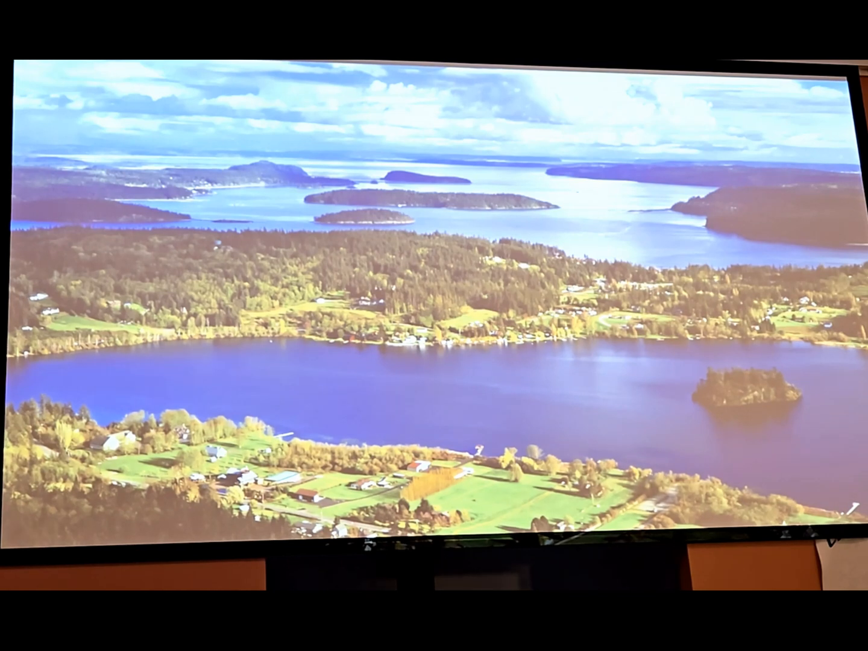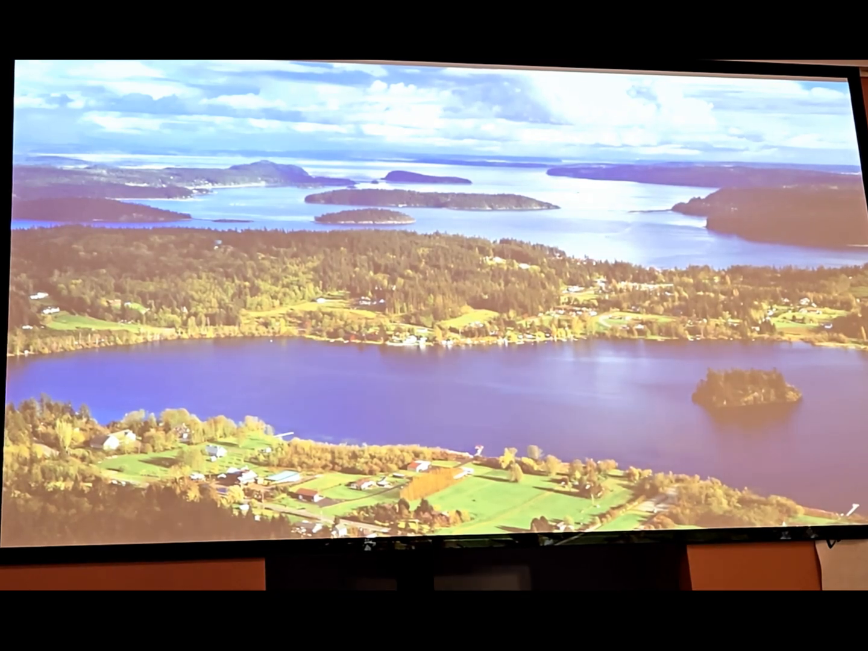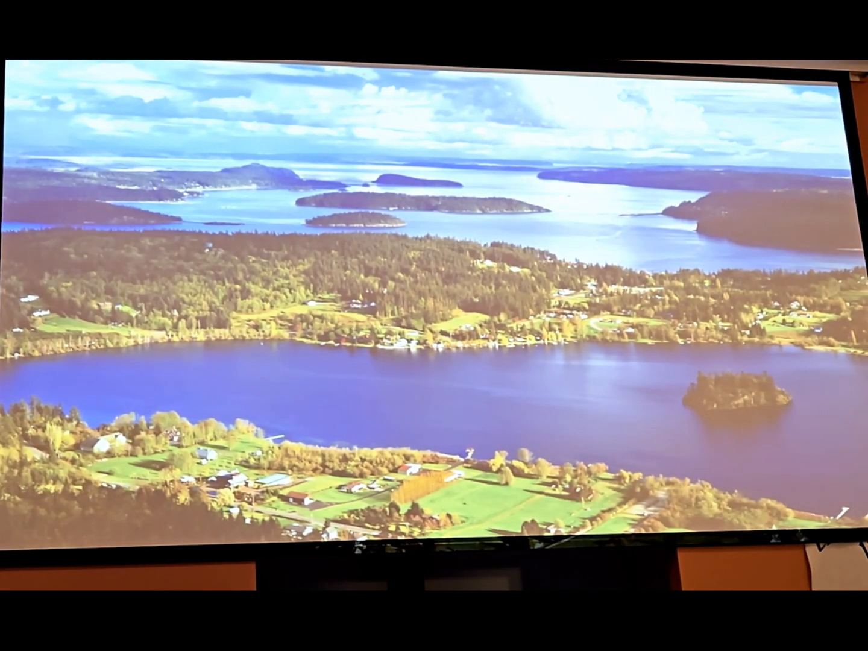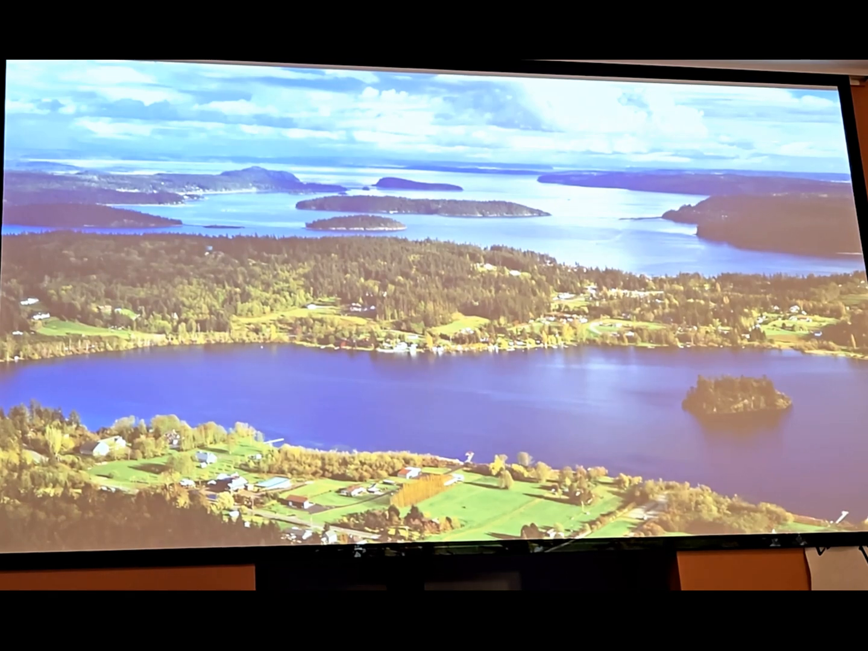Okay, so let's start the third section of this presentation, glaciation in the Puget lowlands. So this region was obviously dramatically shaped by the Puget lobe of the Cordilleran ice sheet, which created this beautiful watery island-speckled landscape that we see today. This is a view from Mount Erie near Anacortes, one of the best views around.